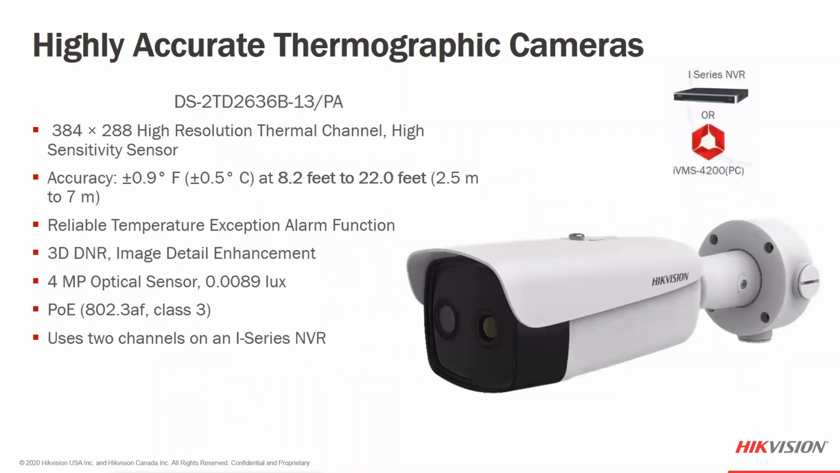And this is our 13 millimeter lens. The 13 millimeter lens camera is what I would call our long range solution. It does have a higher resolution thermal sensor. Because it's longer range and higher resolution, it can detect more accurately at a wider distance as well, with a better detection area for temperature measurements. The one thing I do want you to notice is that we are missing the speaker and the light from the long range version of this camera.